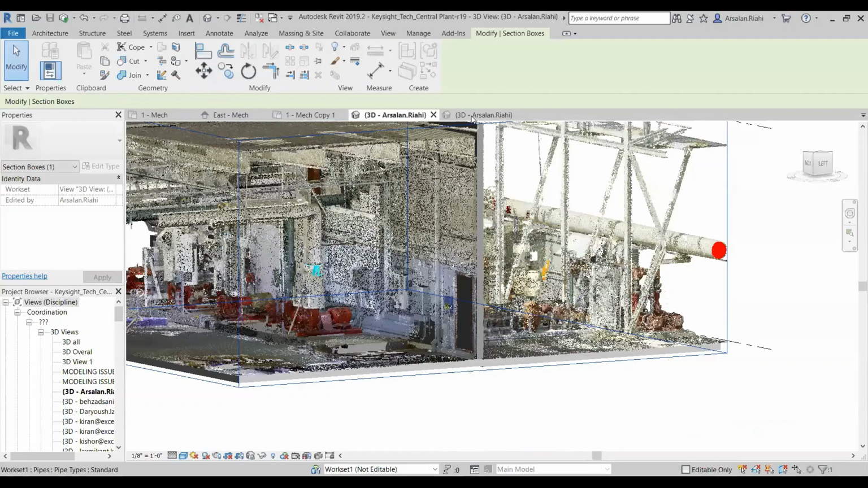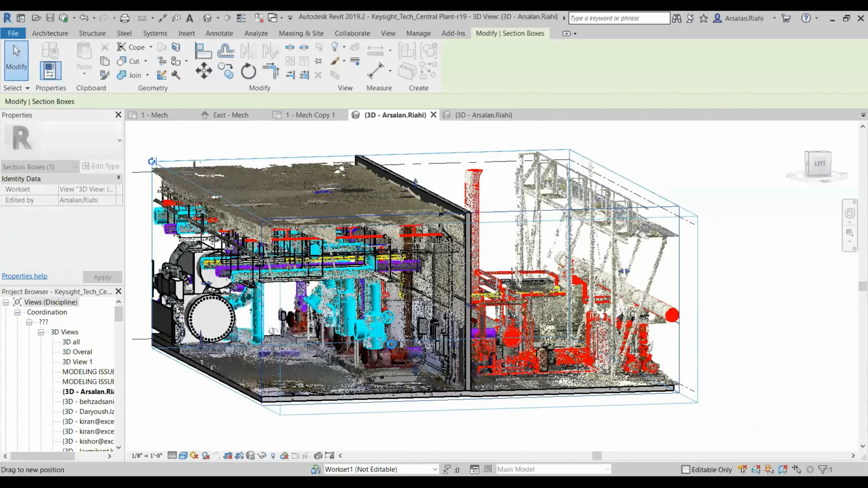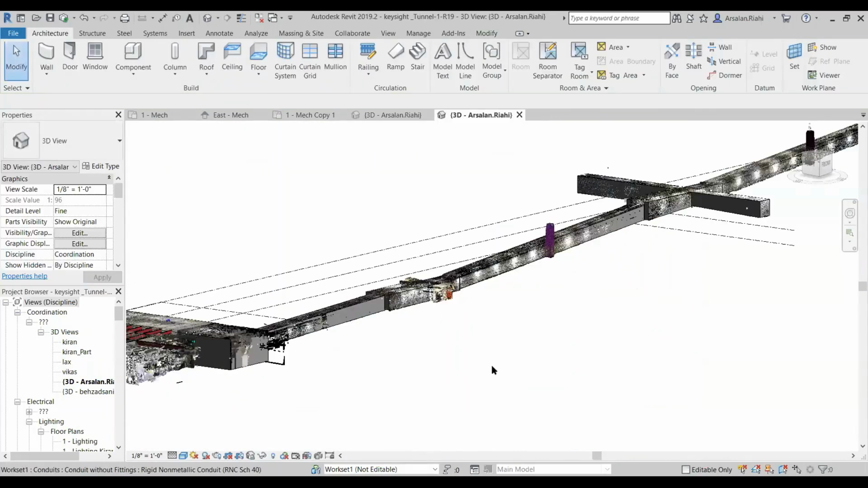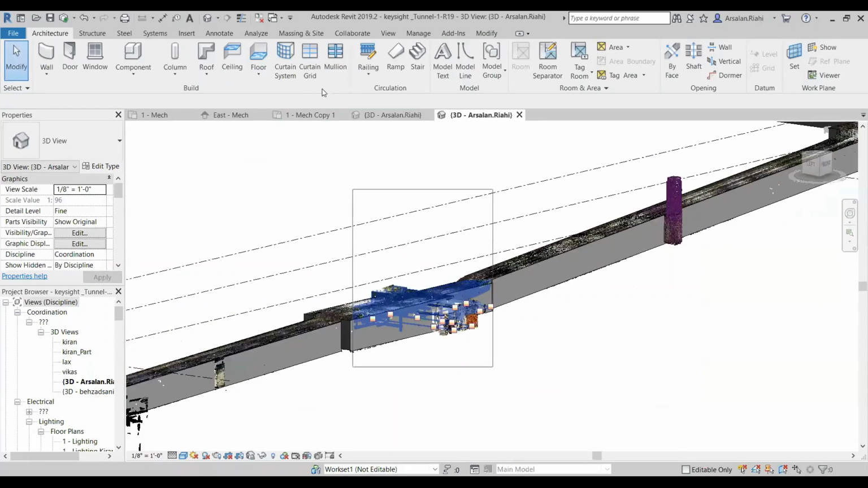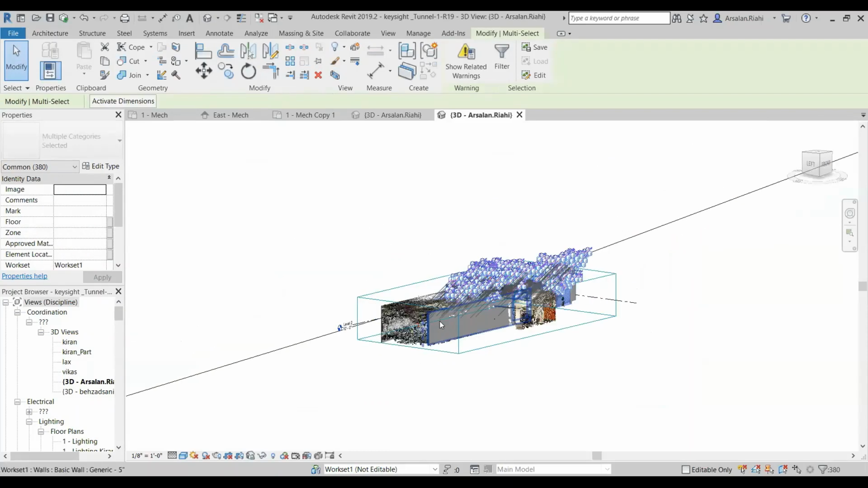And then I'm going to jump to the tunnel that we talked about. In the model, I grab a piece of the tunnel and make it a section box, basically by clicking that. That's a new feature they added in 2018 and 2019, and it's great.